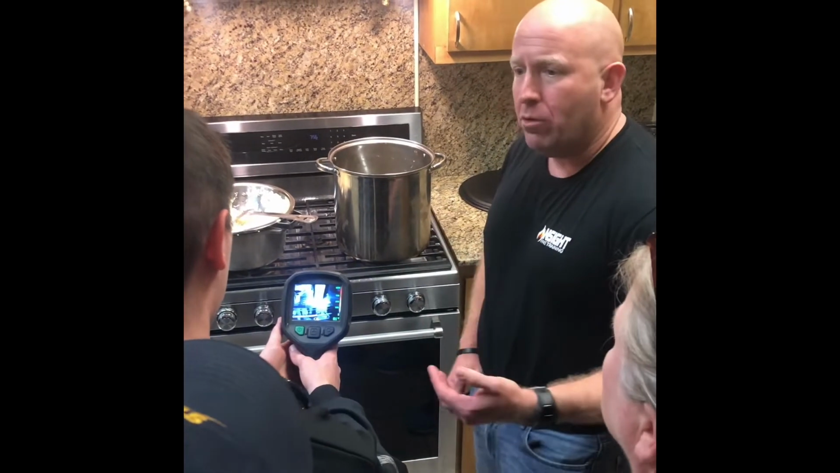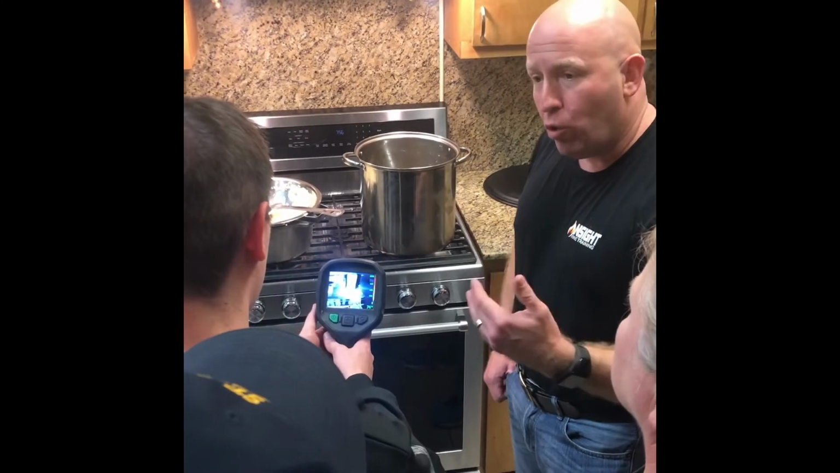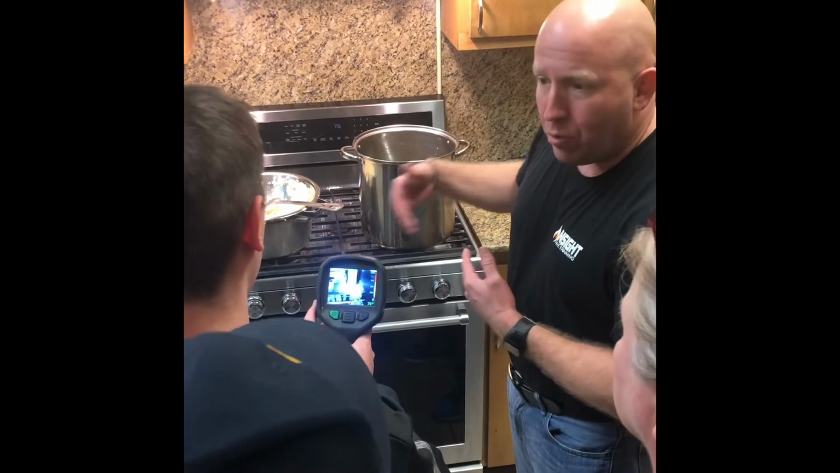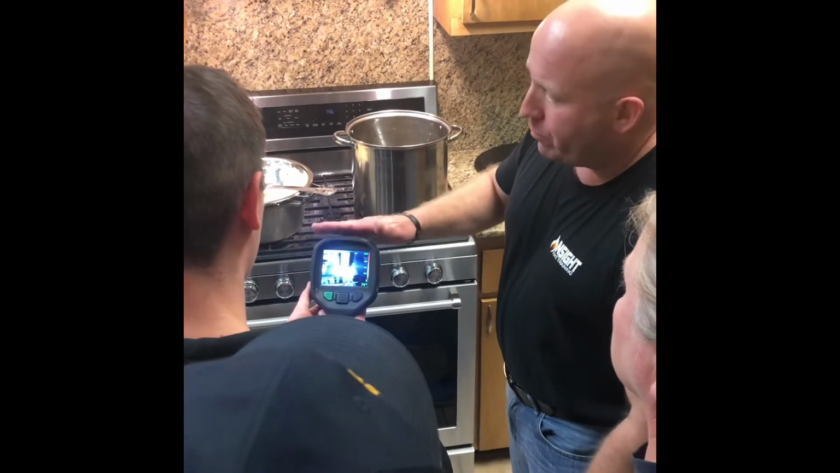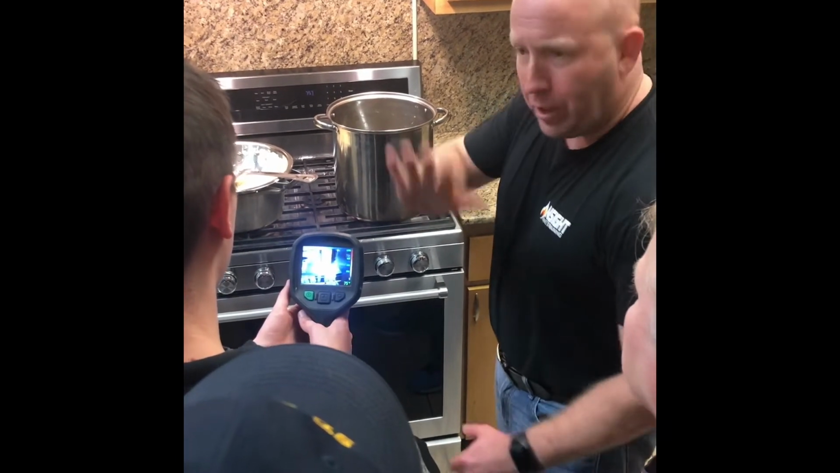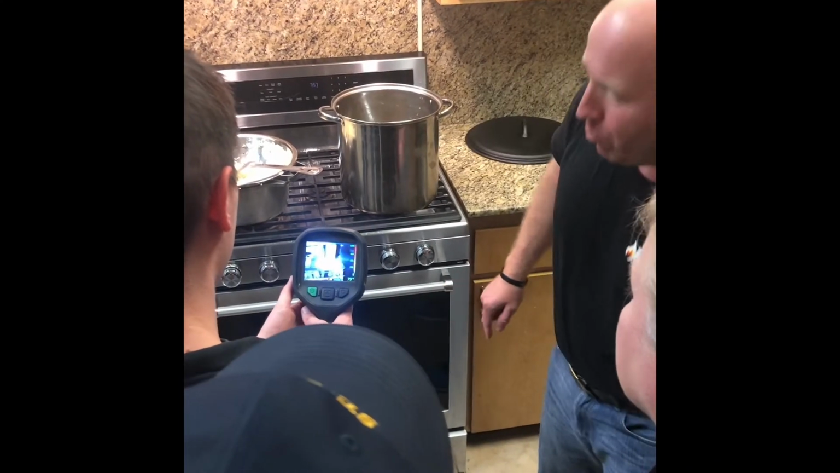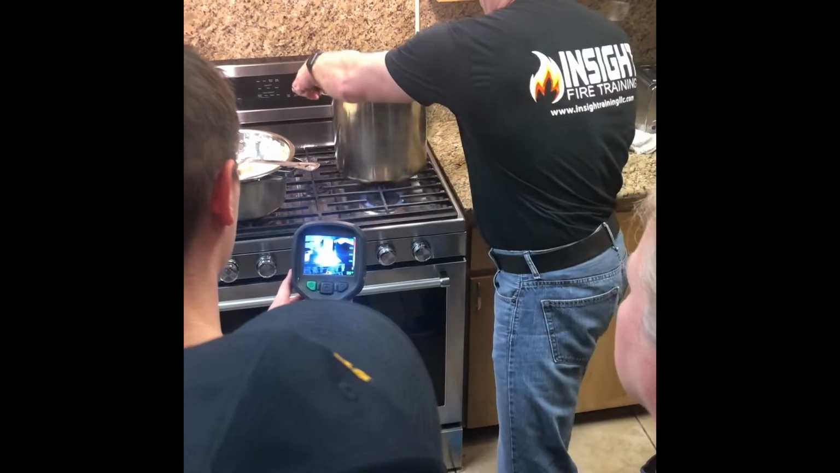You ever had to buy windows for your home? They'll say low E. Low E means high reflectivity or low emissivity. It's energy efficiency. It's the ability to reflect heat, so it saves you money. The problem with low emissivity objects, as far as the fire service, is they cannot be trusted. Okay, it's like you with cards. They can't trust you, right? So now, ooh, that's real warm. But what's it say? 79. Do you trust that? Absolutely not. All right, so let's move this back a little bit.